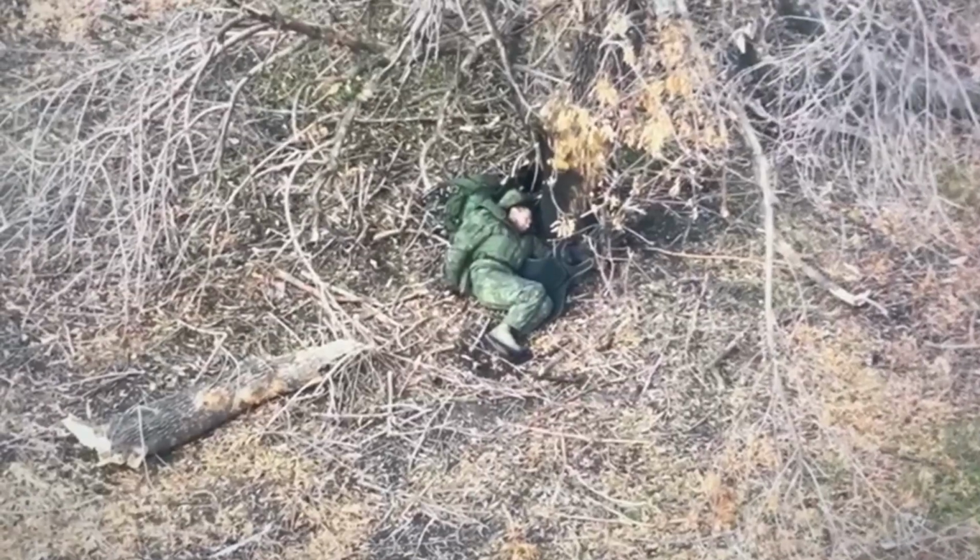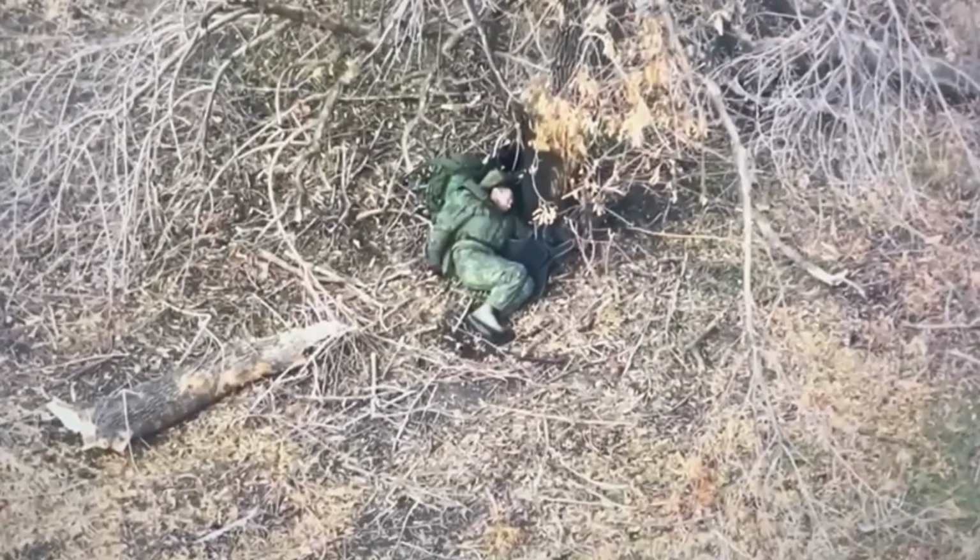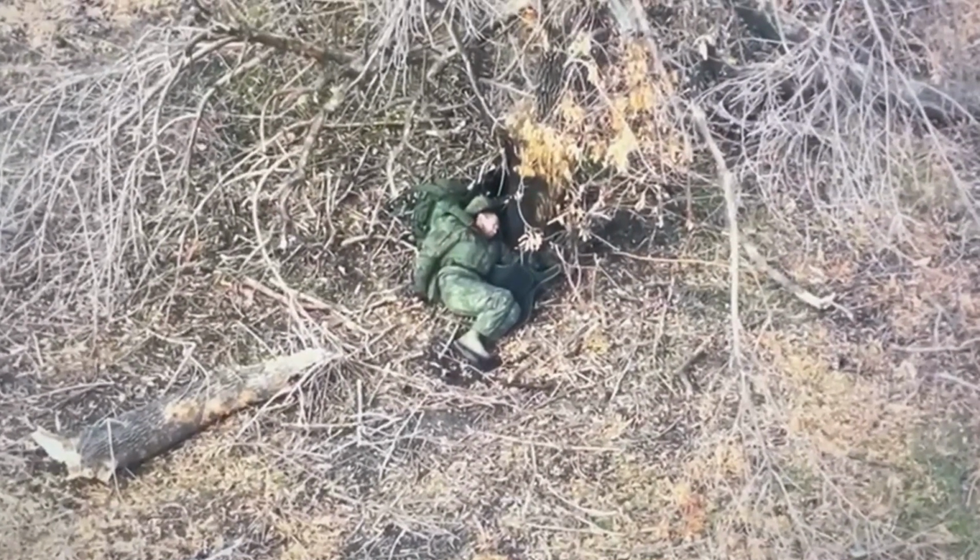A Ukrainian drone detects a Russian soldier resting beneath a tree in a quiet area of the battlefield. From above, the position is quickly identified and marked. Within seconds, the drone lowers altitude and commits to the first strike at the location. After the initial impact, the soldier appears unable to move from the ground. Moments later, a second Ukrainian drone arrives over the same spot, adjusts its approach, and carries out another strike while maintaining observation of the area.